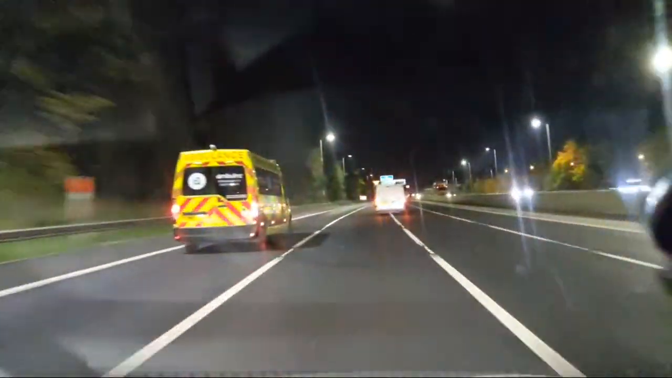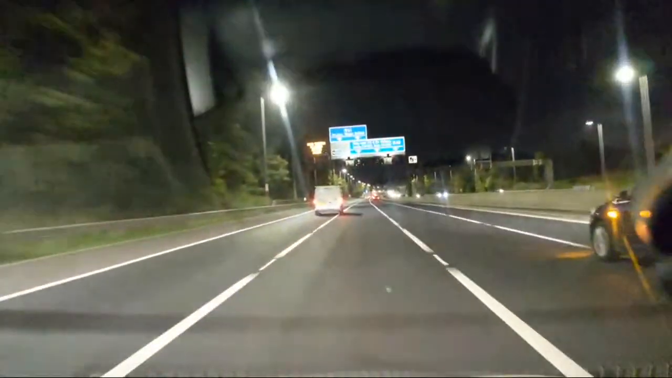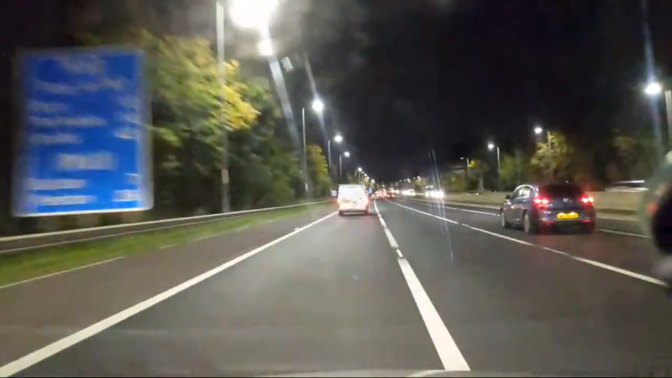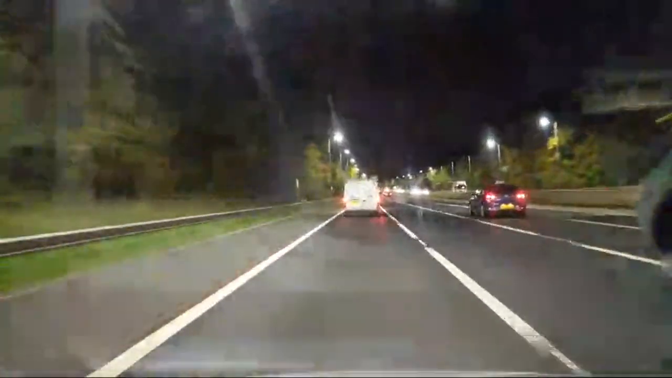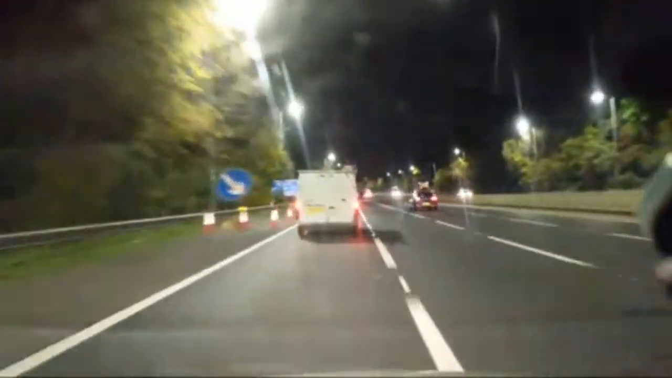It's 170. Right, we're coming off here. Right, man's slowing down.